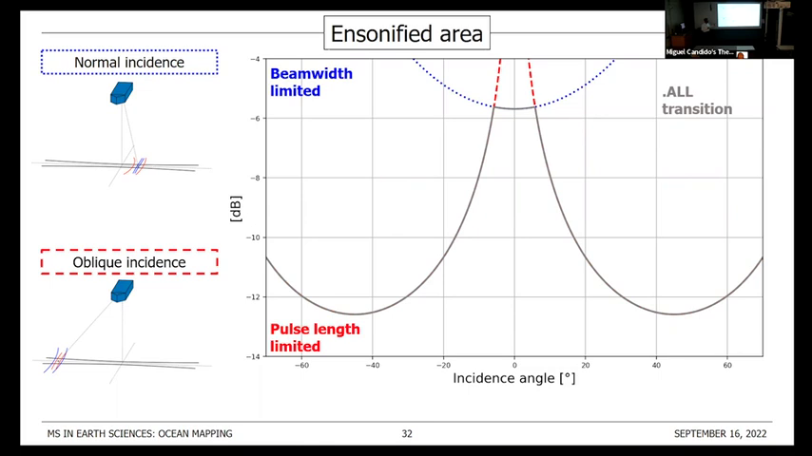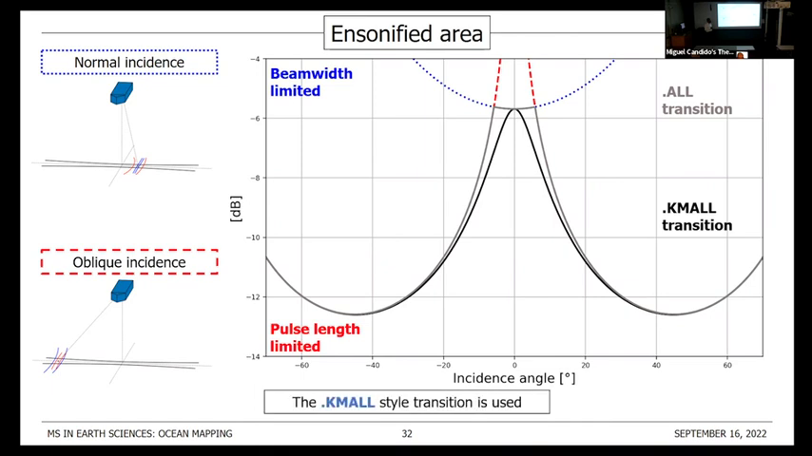That's also how I think the insonified area from the .all format is being performed. But Kongsberg does this transition differently. They avoid that step transition between regimes, and they smooth out the transition. I tested both approaches in my insonified area model, and I got better results with the smooth approach, and that's the one I'm using.